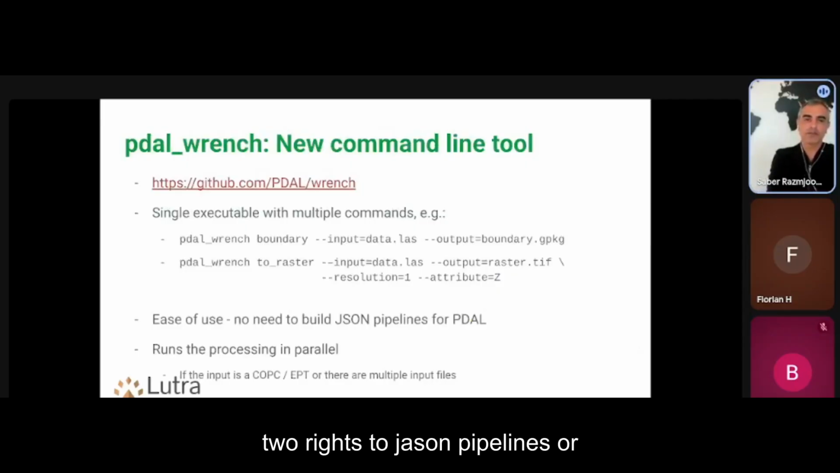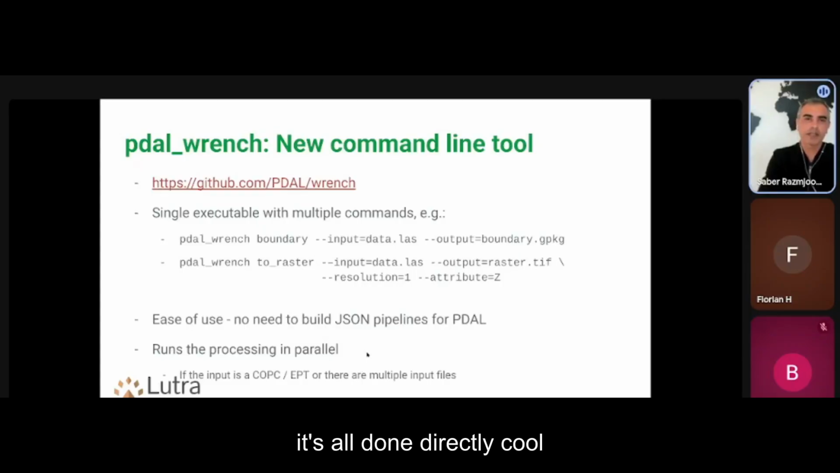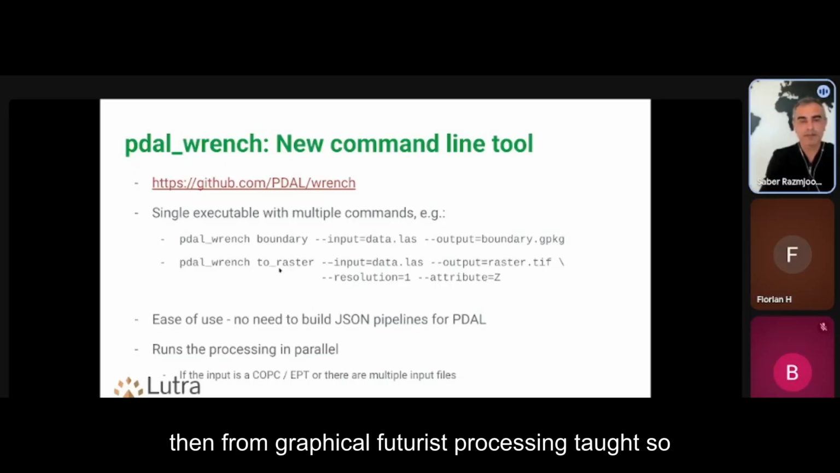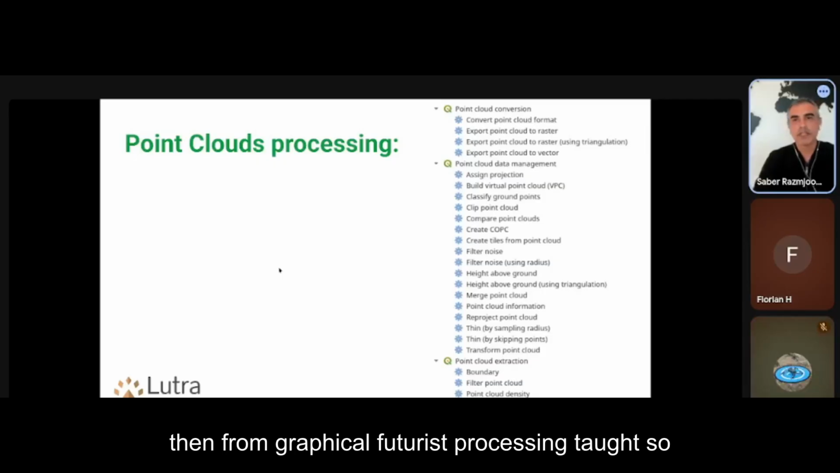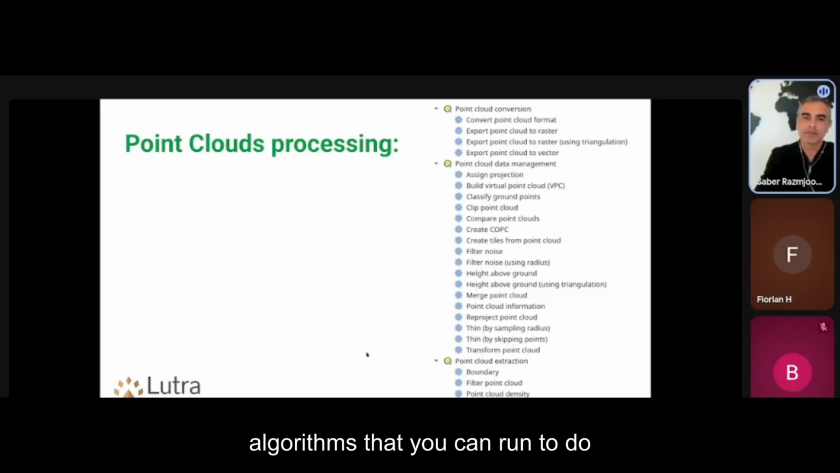So you don't need to write JSON pipelines or handle the parallelization of the tasks, etc. It's all done directly under the hood through PDAL wrench, and then from the graphical QGIS processing tool. So if, for example, you go to QGIS 4 and expand your point cloud processing toolbox, you will see a whole bunch of algorithms that you can run to do various things. I'll go through some of them.